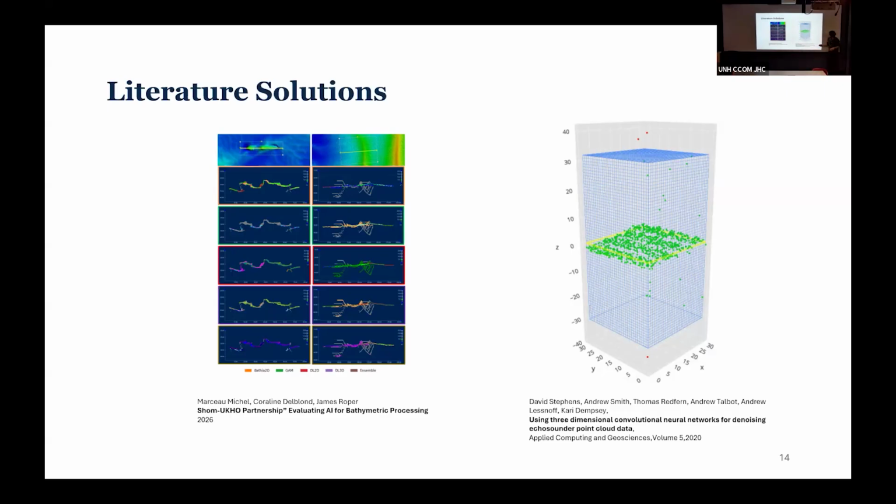There's also work by UKHO, which when I first started this research, this was actually the most novel one. So it's the one I based myself a lot on when I first began. But the problem with this one is it creates voxel grids of the data, right? Voxel grids of the data, voxels being 3D pixels, has the advantage of being able to have different values of depth per XY, unlike a 2D gridded surface.